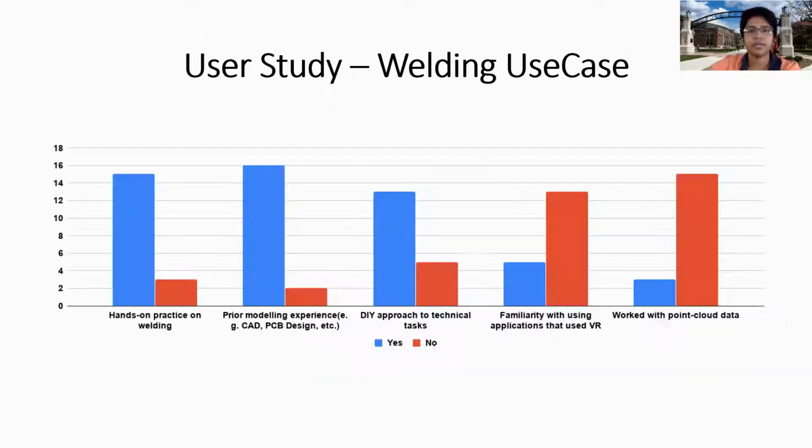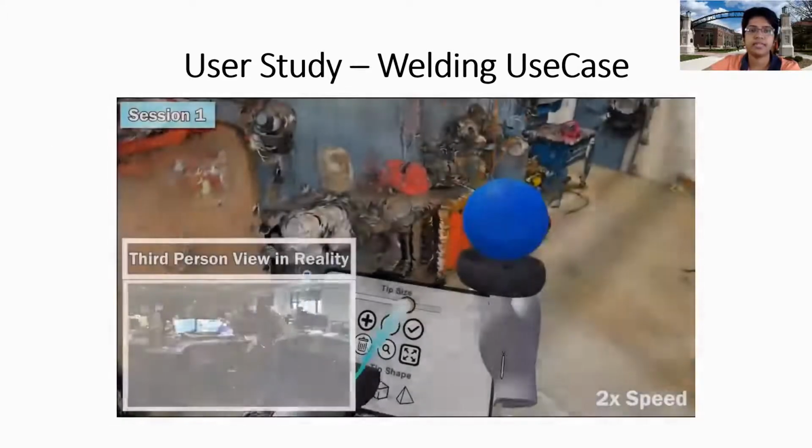We ran an exploratory user study on a welding use case scenario with 18 participants to test the usability of VR from X. 15 users had prior hands-on experience with welding, out of which 8 were expert welders. The entire study was divided into 3 sessions.